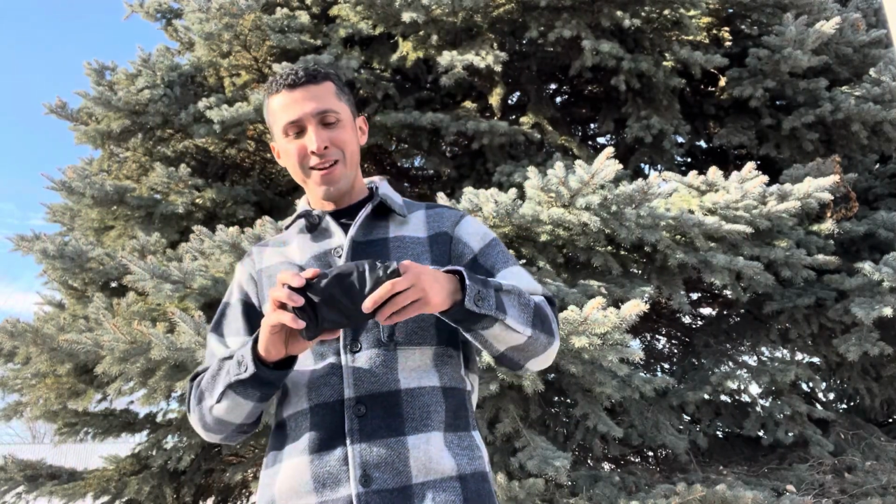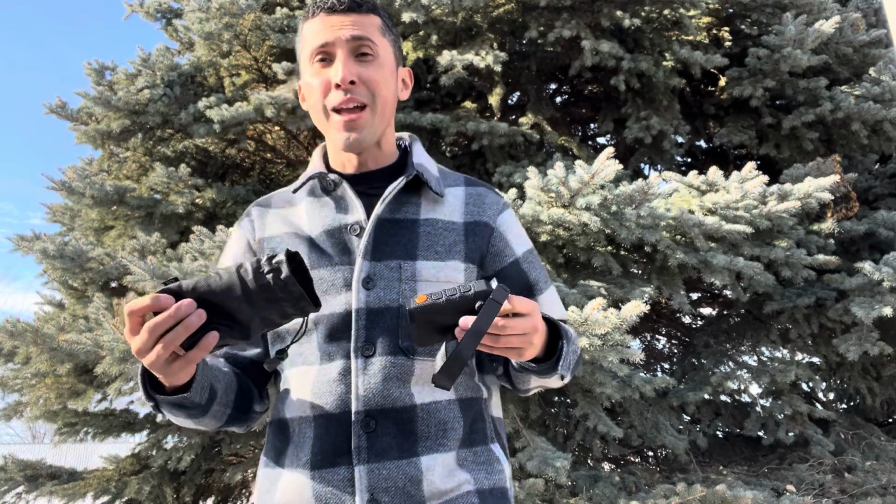So the first little doohickey is right in here. It is the Rix, I think I'm pronouncing that correctly, the Rix Pocket K2 thermal monocular. I'm not going to go into the details as far as the specs or what it comes with. There are other YouTube videos out there.